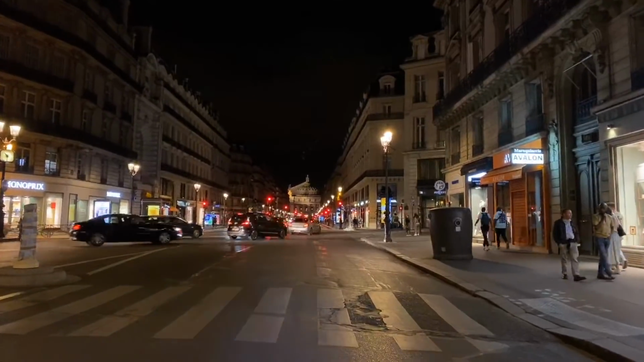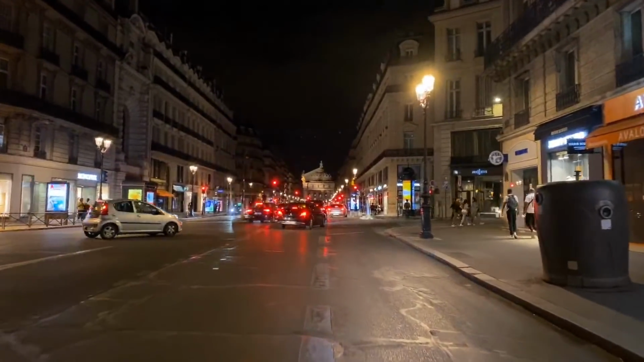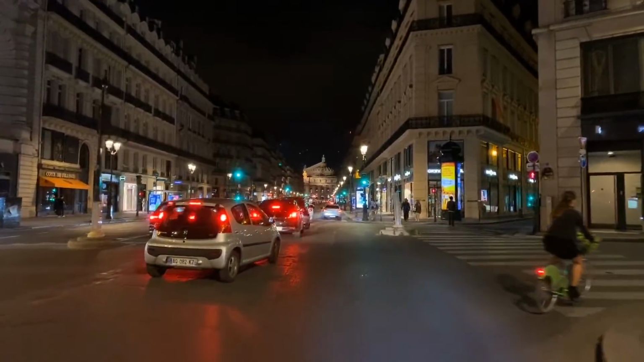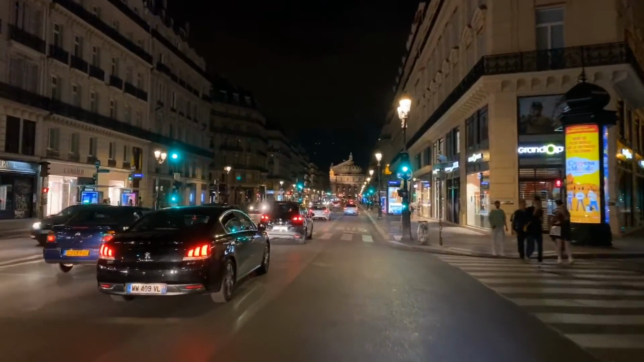I think Peggy asked me if I can get a ticket for running a red light. Yeah, technically, although certainly on a scooter. Scooters and motorcycles, they can't get away with it, but I'd be lying if I said it wasn't widespread for the cyclists.